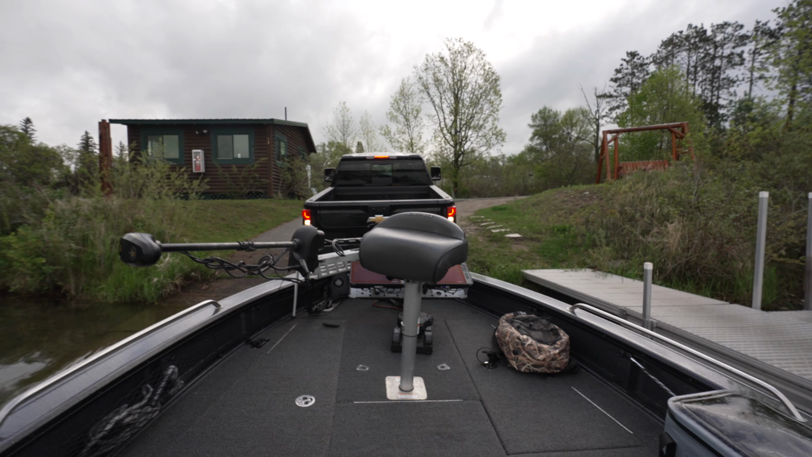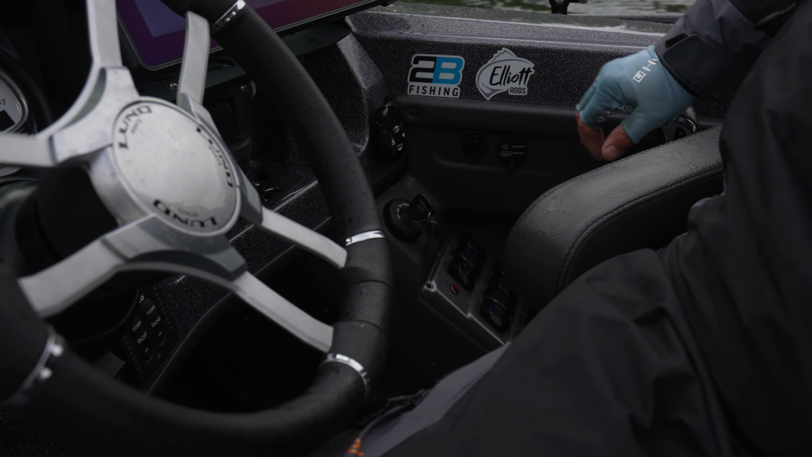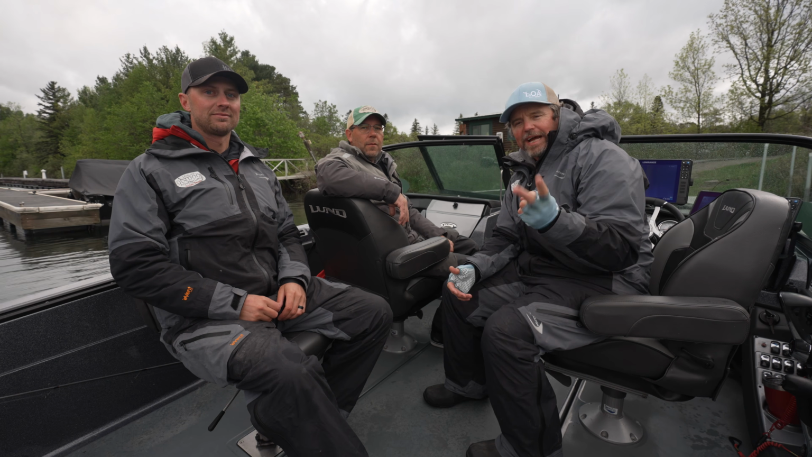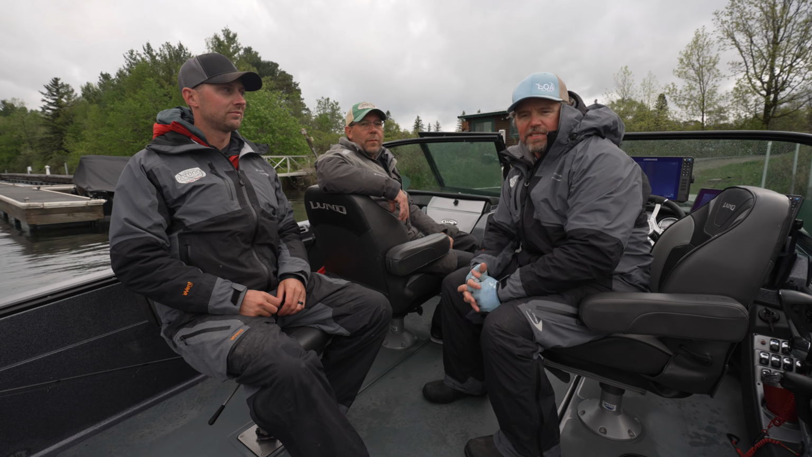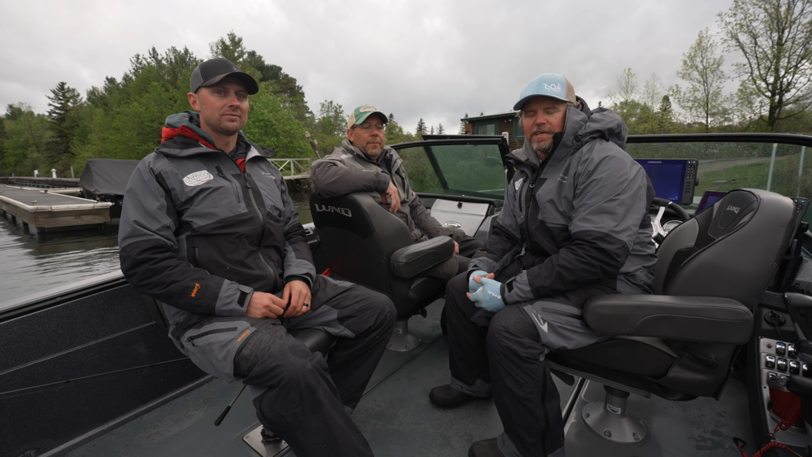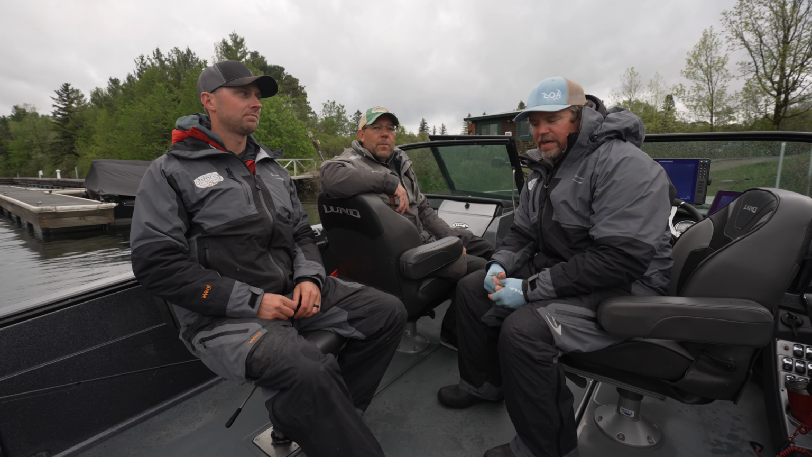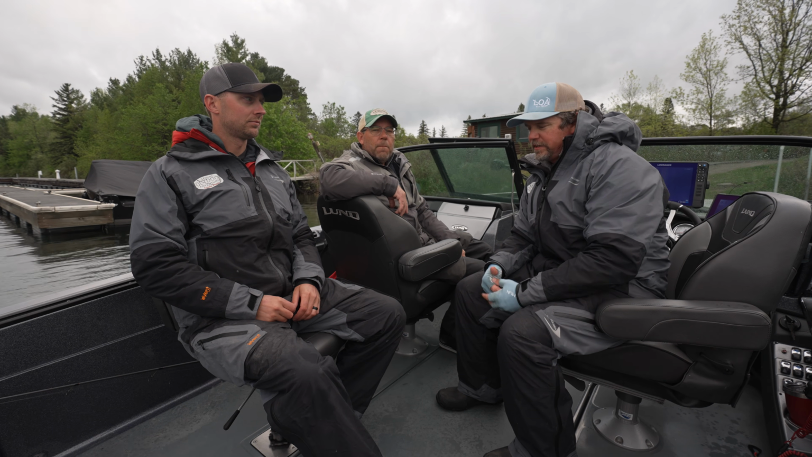Well, the cast and crew made it. Here we are, sitting in the Lund 219 down here on Leech Lake. We just dumped in and are getting ready to go out for our second show of the season with the Guide Life. And joining me, like I mentioned, is Nick Miltimore and Zach Christensen. As guides, Nick and I have been out here on Leech Lake recently. We just filmed the show with Chuck Hassey that you recently saw.